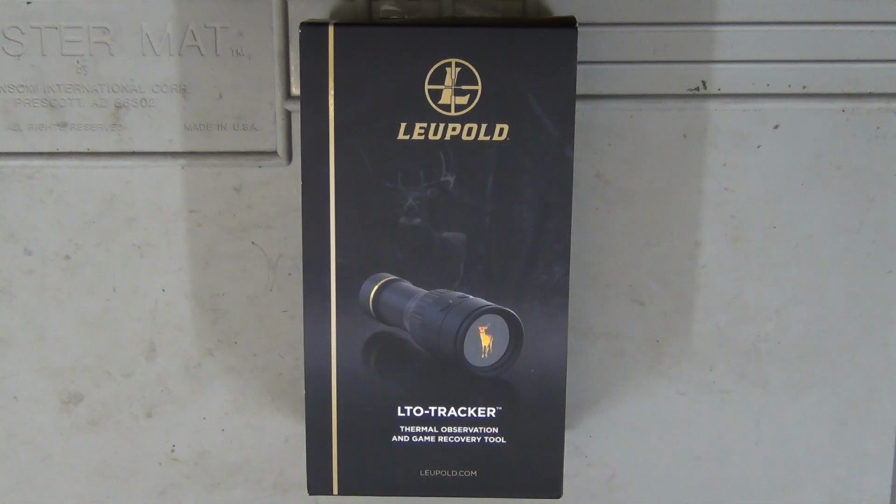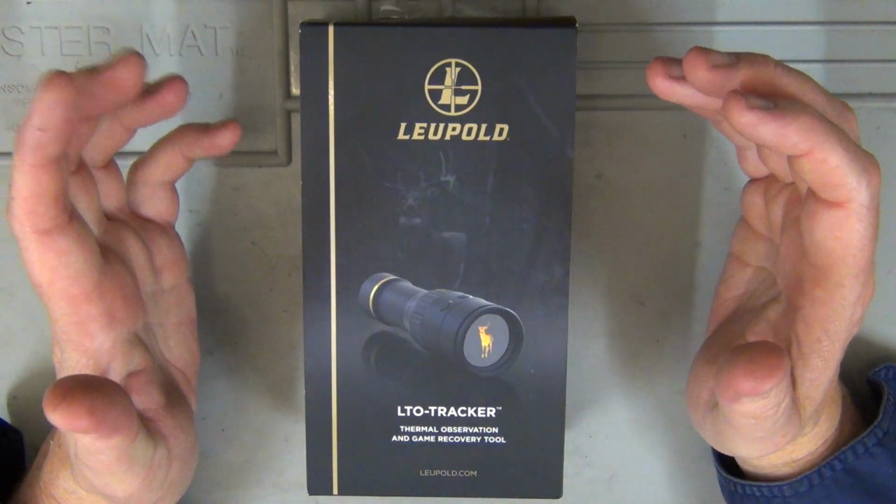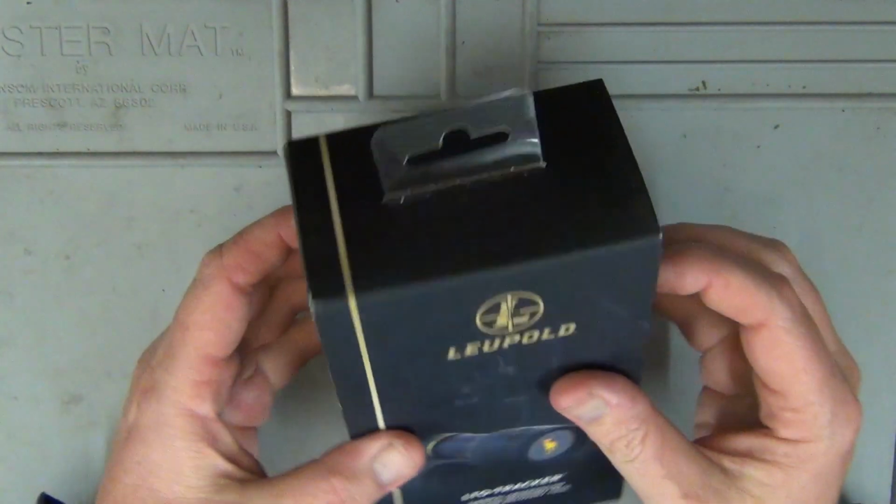Well, today I'm checking out the Leupold LTO Tracker Thermal Monocular. So this is it here, guys. This is the exclusive Australian review of this. It's not even on the market here yet. It will be very shortly. So let's go ahead and unbox it and show you what it comes with.